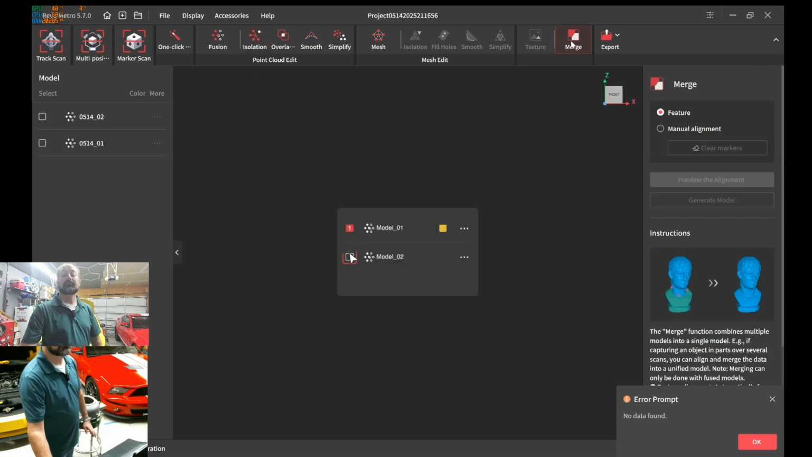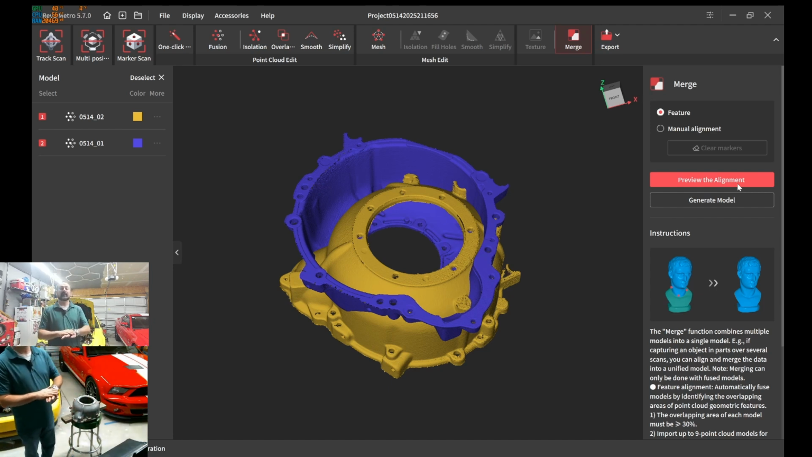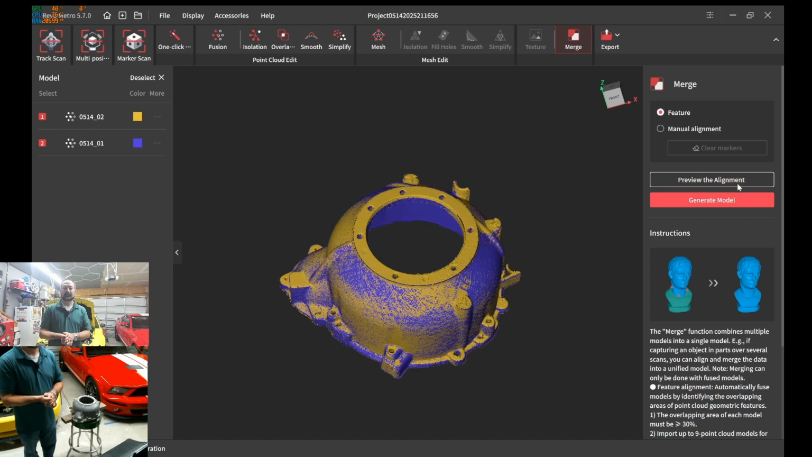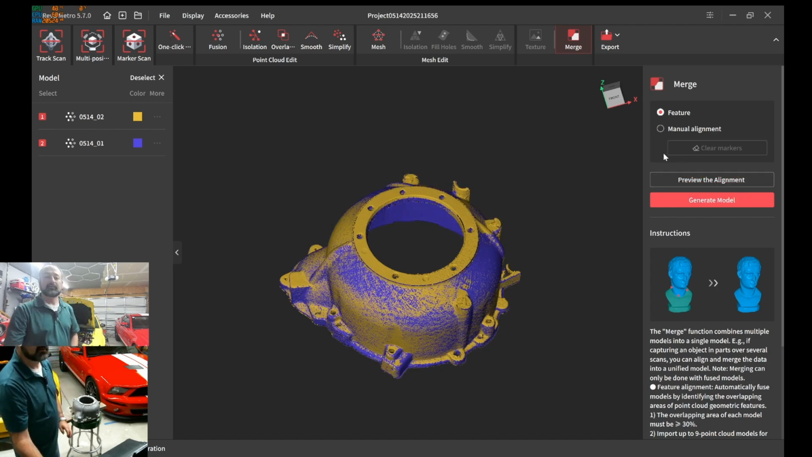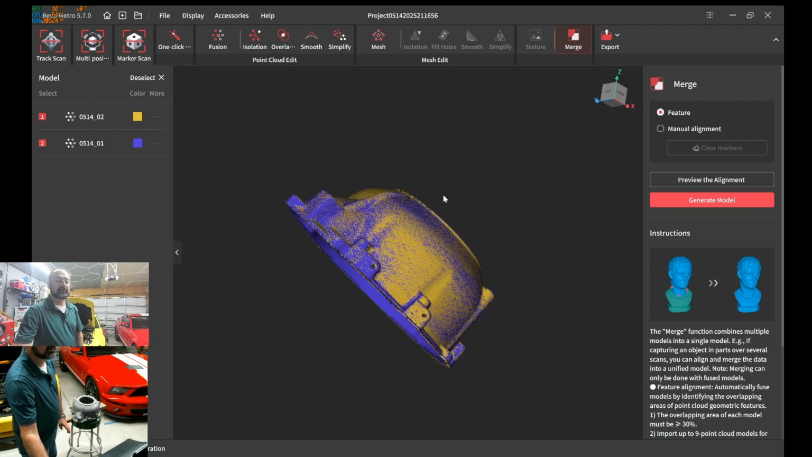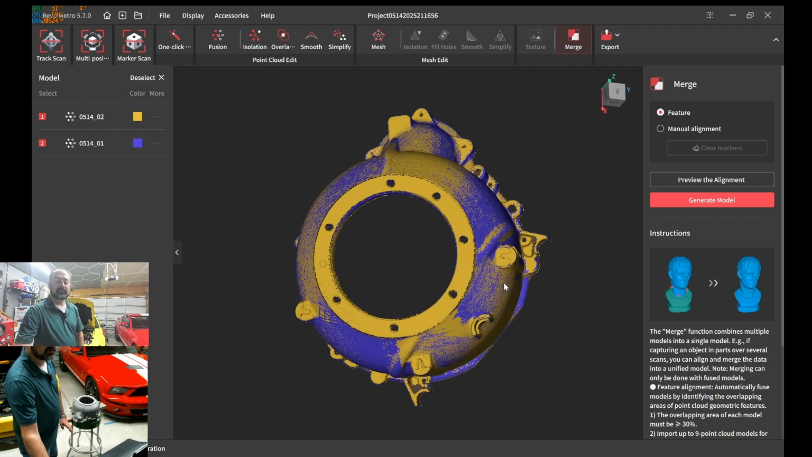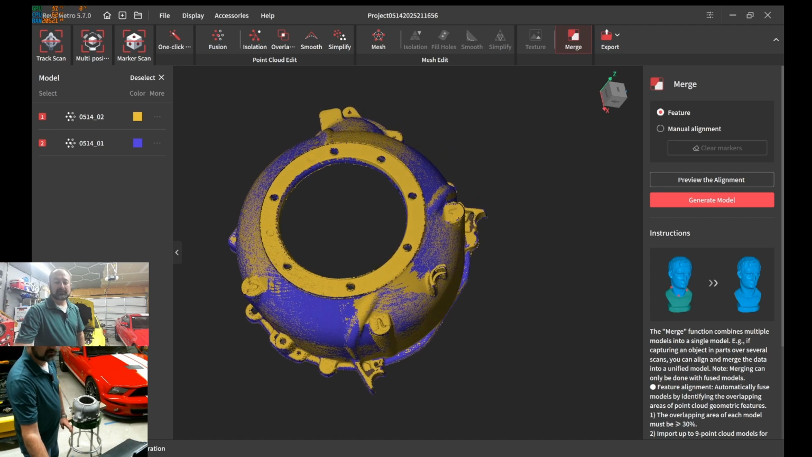So now we're ready for merge. I'm hoping that we have enough overlap, which we should, so that this will actually be able to do feature alignment. I'm going to do a preview, and the preview should find what it needs to and align it. I'm going to be surprised if it doesn't have enough data to align. And boom, great. The blue is one scan and yellow is the rest. Remember that area that I chopped off? Well, it was able to fill that in, and we've just merged this completely. Give me one second, I'm going to take a screenshot of this.